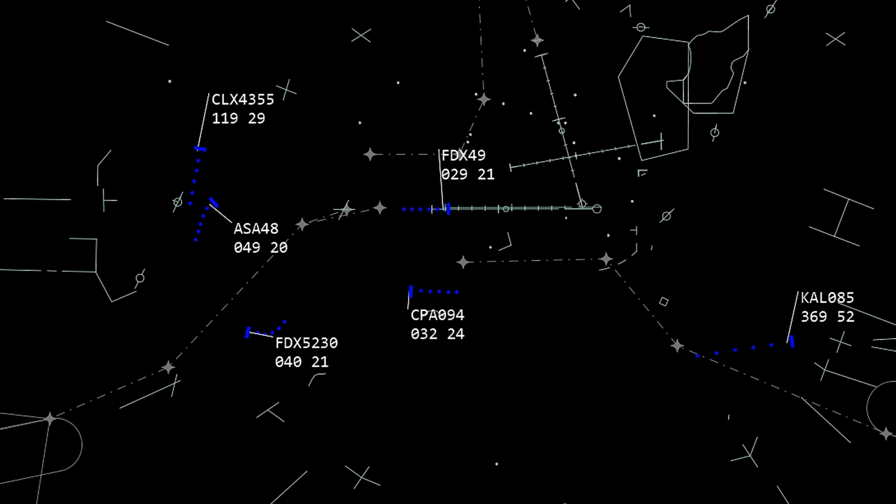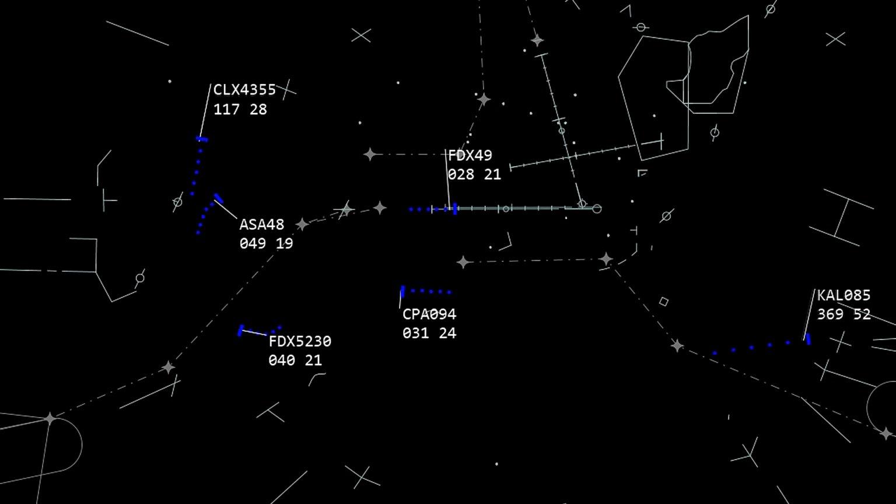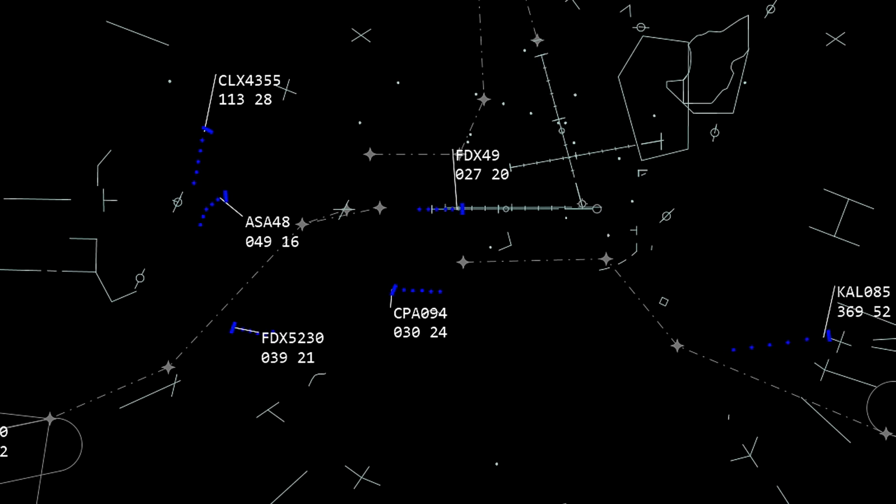Cathay 094 Heavy, turn right heading 340. Right, heading 340. FedEx 49 Heavy, just cancel your IFR with me on this frequency, please, and change your advisory frequency to 118.3. Alright, we'll cancel with you on 126.4, going to 118.3, FedEx 49 Heavy. FedEx 49 Heavy, a timely cancellation, please. The Cathay's going to be behind you, and he's anxiously waiting to get on the ground. I appreciate it, and over to advisories.